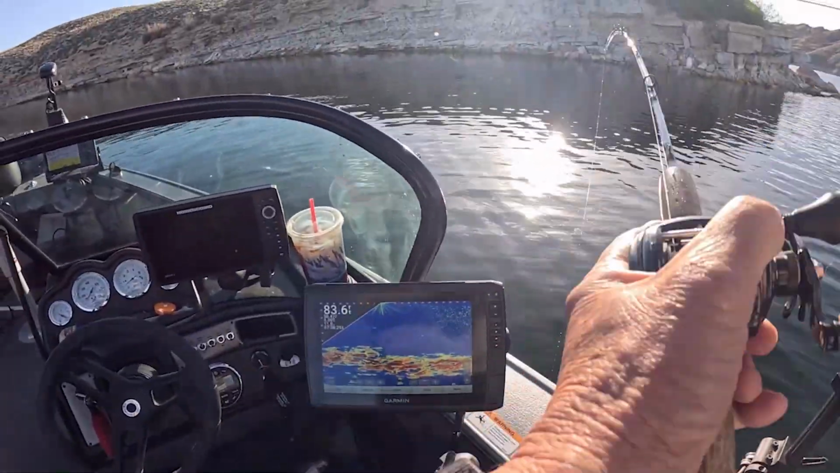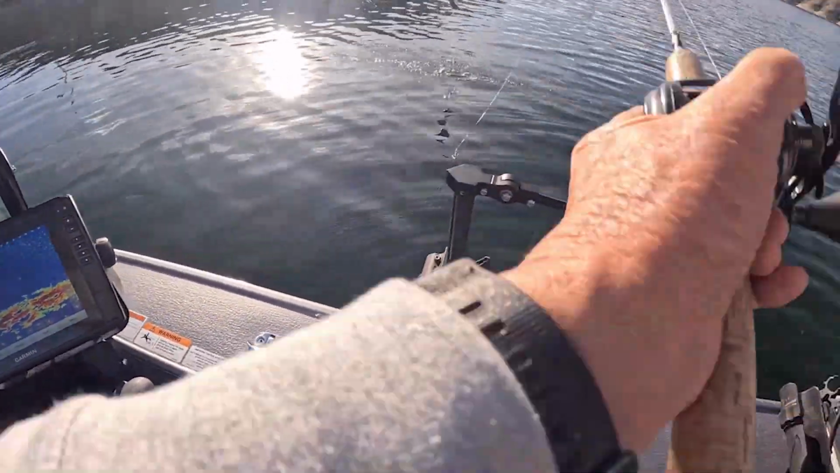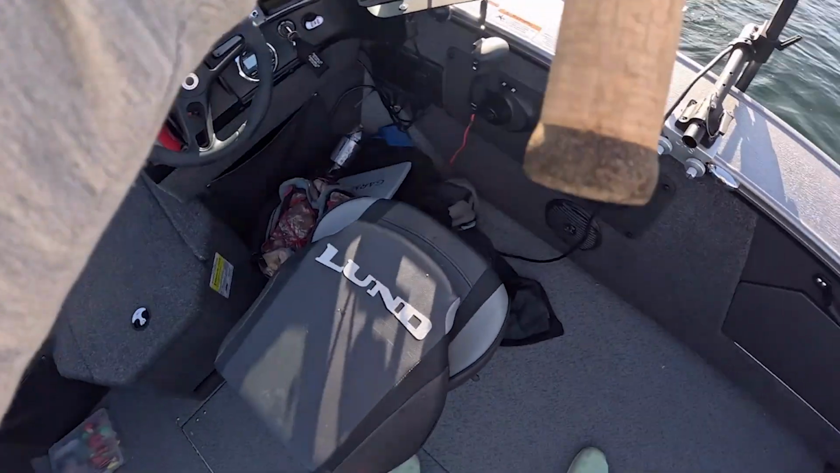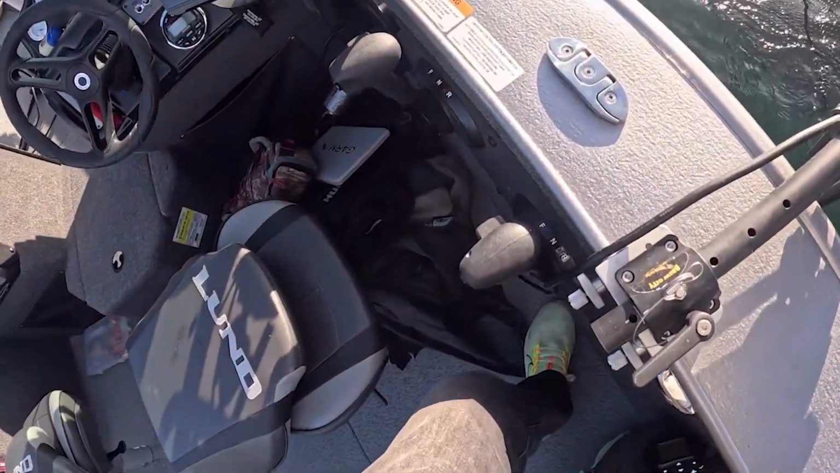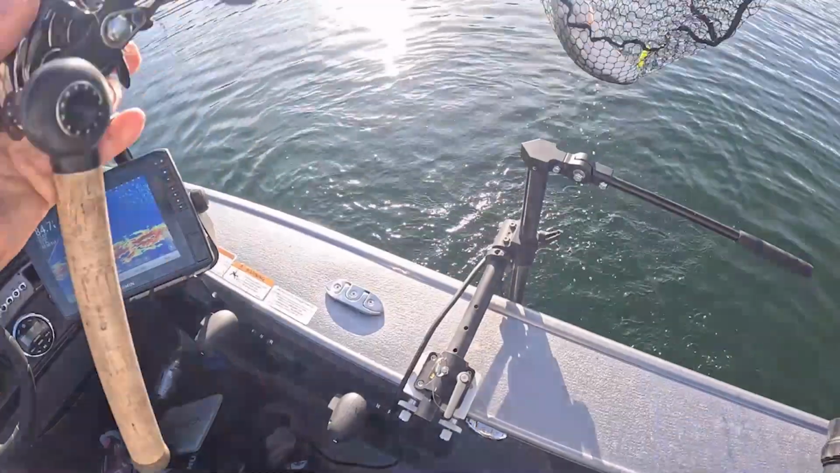Got him. Okay, we'll see what we got here. Oh, looks like a kokanee coming up. Oh my gosh, what a great one. I don't know if I can get him in. Grab the net. See if I can finagle him in the net. I got him. That's a great Kokanee.